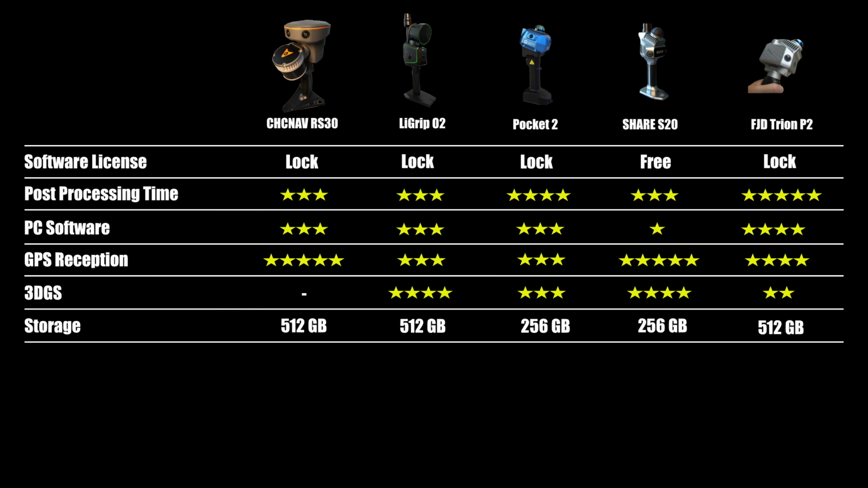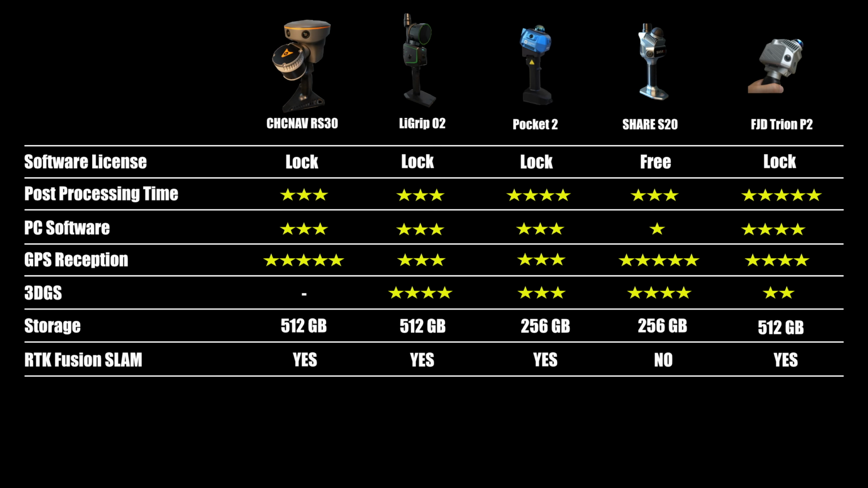The RS30 comes with 512GB of internal storage, which is not expandable. File transfer speeds are also among the slowest I have tested. The RS30 supports RTK Fusion SLAM and it works very well. The use of RTK neither degrades nor improves SLAM loop precision.